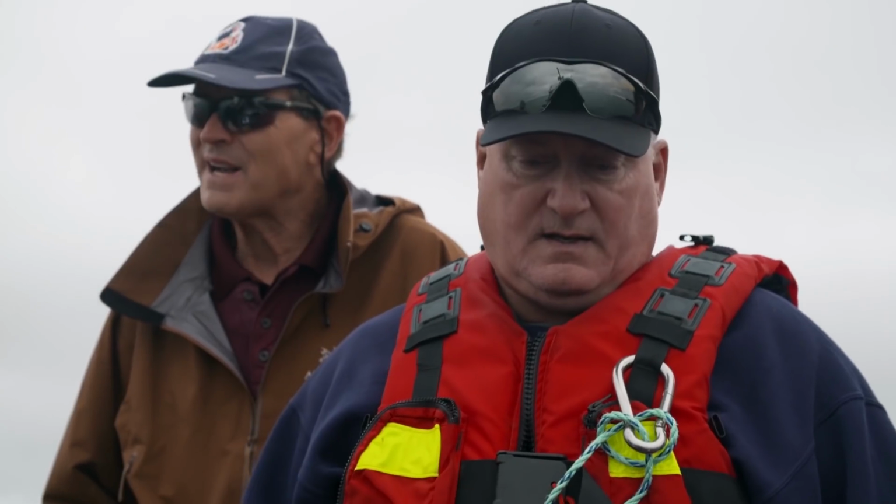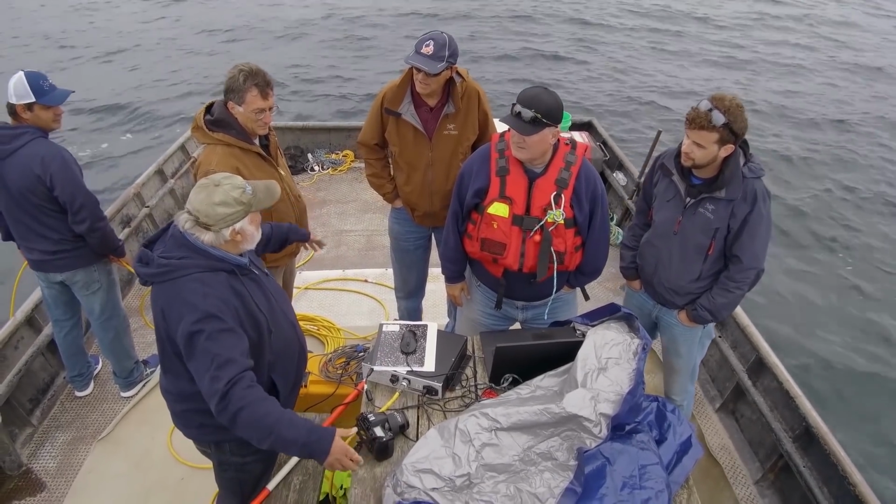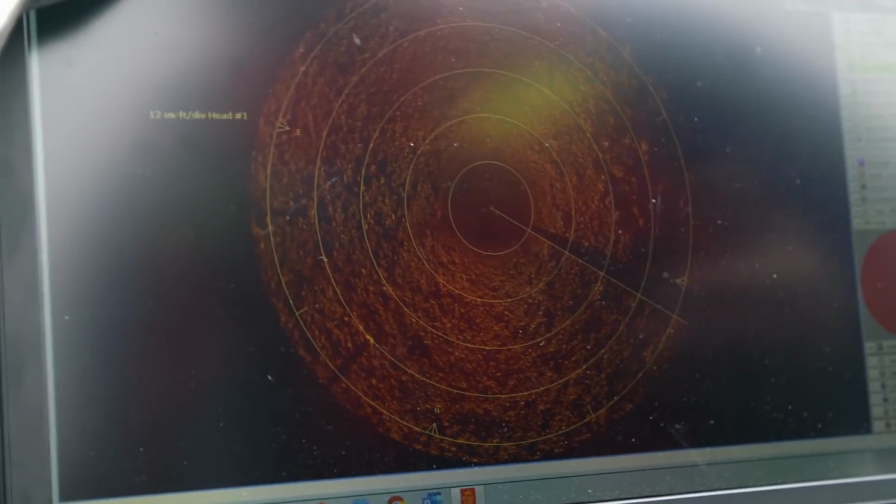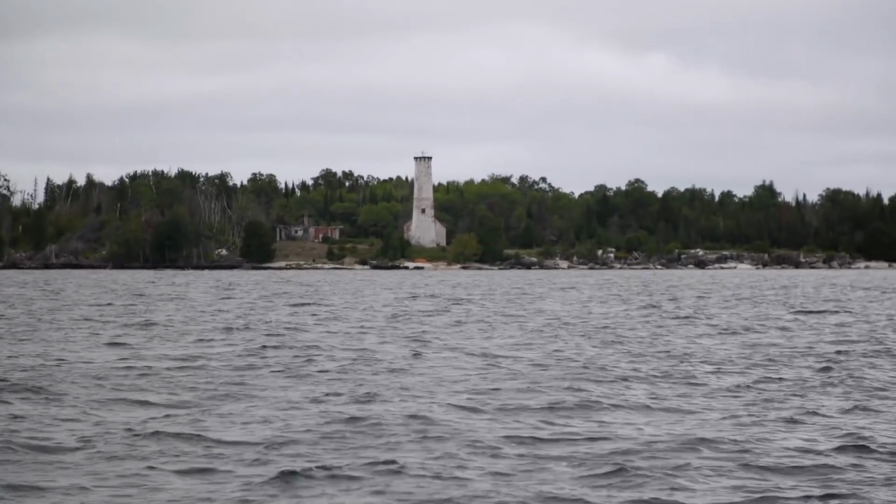How big are these boxes supposedly that were thrown over? They couldn't have been too big. They couldn't have lifted them. Yeah. So we're gonna mark it on here, and then what? Well, we come back here with divers. And then if we find something really interesting, we're gonna call the state of Michigan.